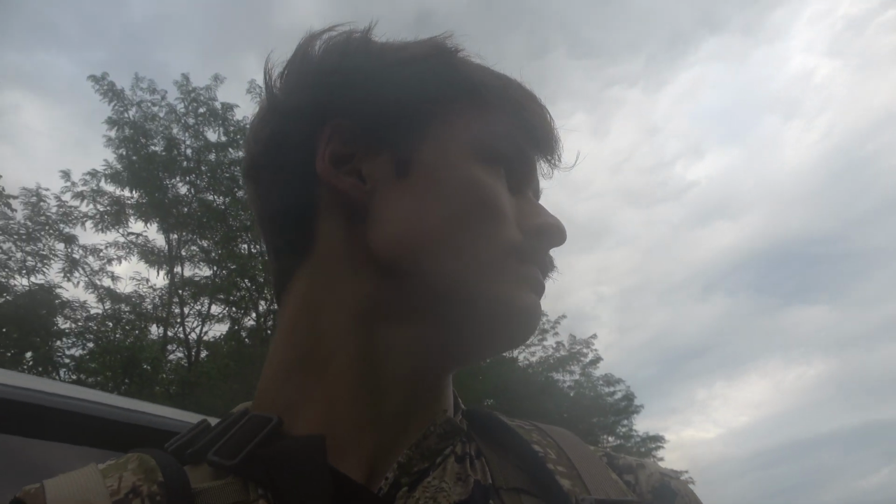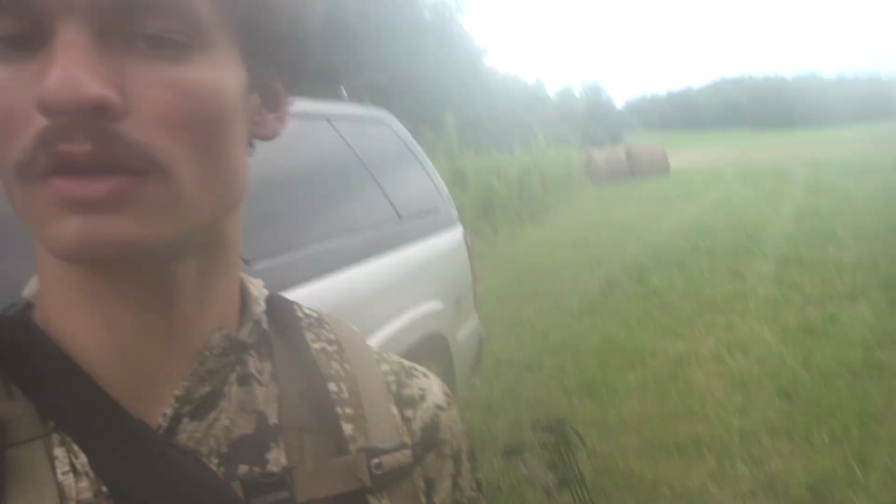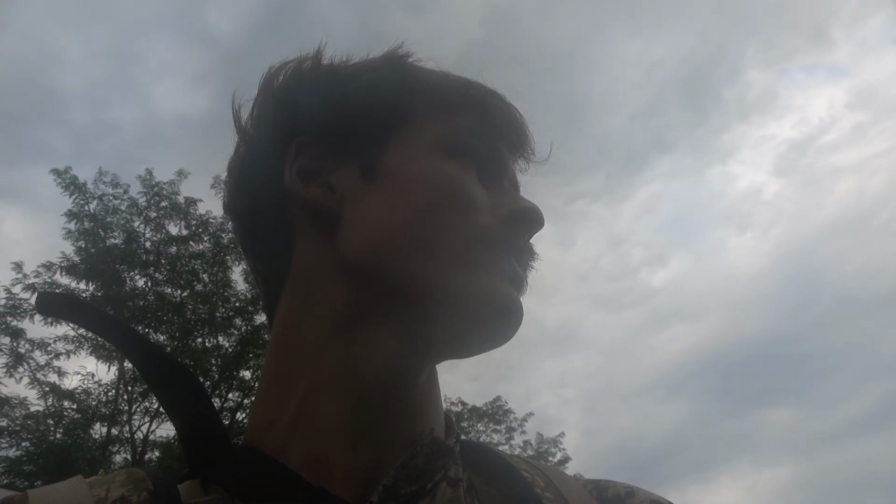Just got back to the property here, getting our stuff ready. I don't know if you can see the bow back there. Same thing as earlier, from that cold AC coming out, how humid it is out here. These cameras are just fogging up like no other, but we're gonna head in as quietly as we can. So we'll tune back in once we get there.